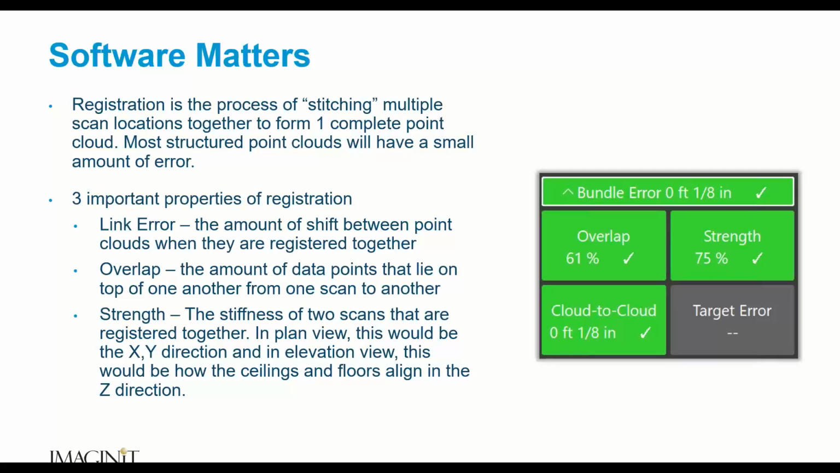For example, link error. It's the amount of shift between the point clouds when they're registered together. Sometimes we don't have enough common data, or we don't collect targets at exactly the same location. So there's a slight amount of shift between our two point clouds. Overlap is the amount of data points that actually lie over each other, right?